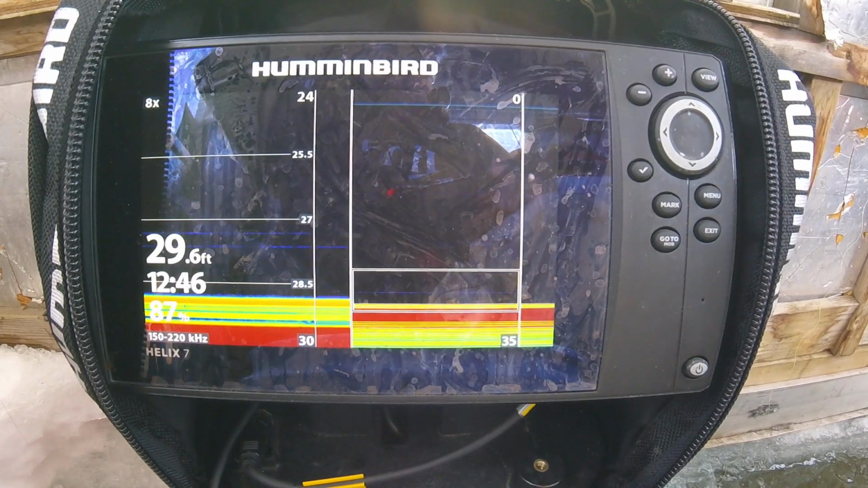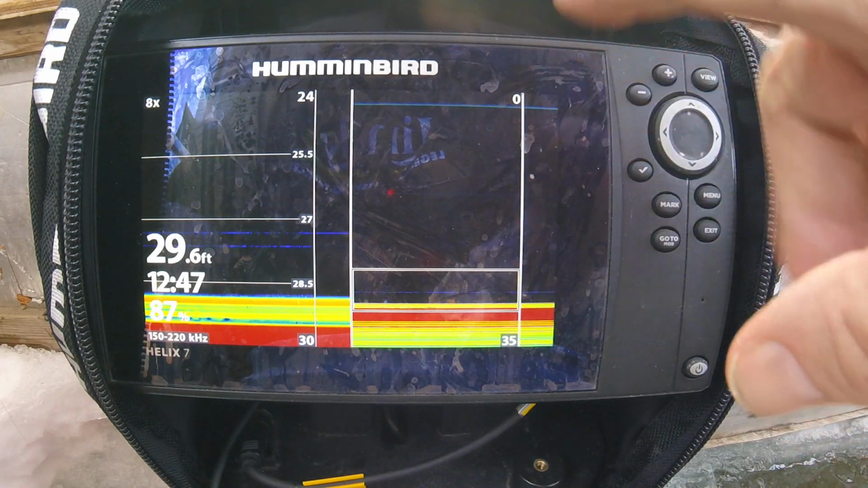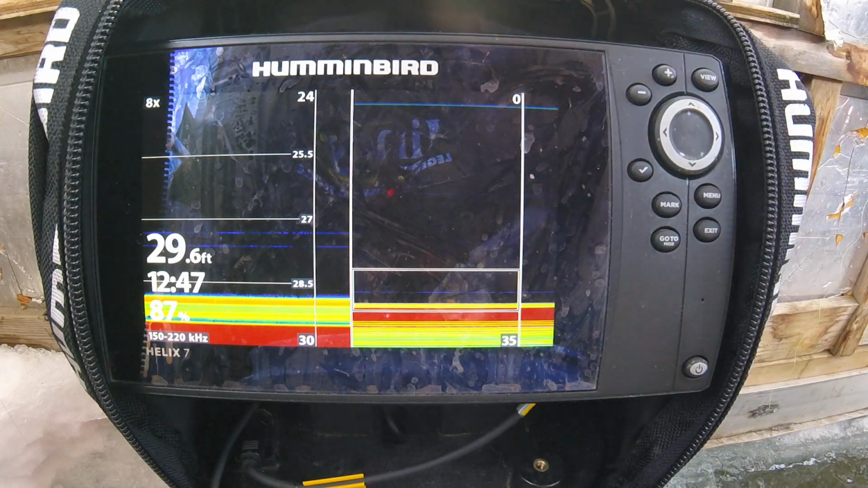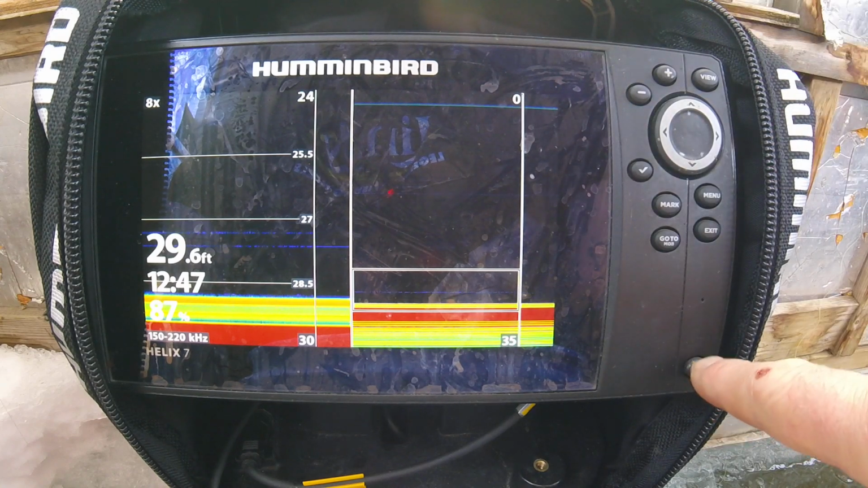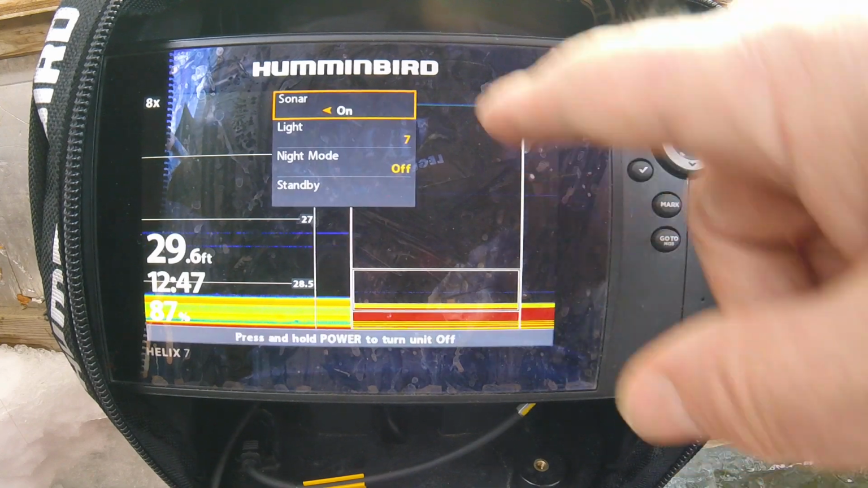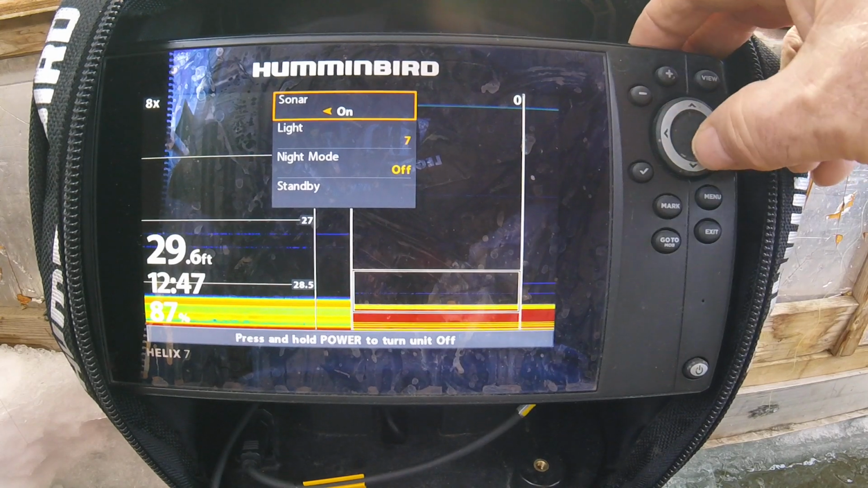Everyone must know this by now, but if you don't, if you're going to run out and buy a Helix, when you get them, especially the 7, the 5 isn't so bad, but it's a lot going on in here. It's a big screen. There's a lot to it. It's pretty bright. What you want to do is push the start and stop button down here once. Then you get this. You got sonar on. You got light. You want to put this on 7.